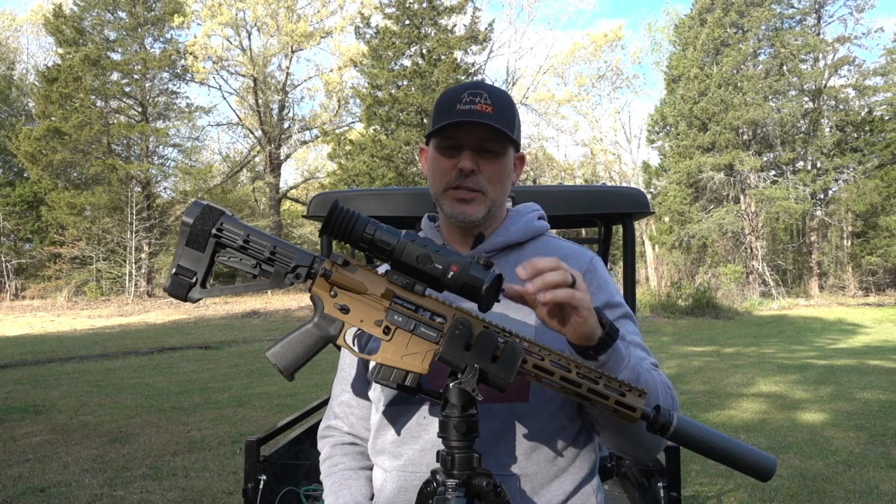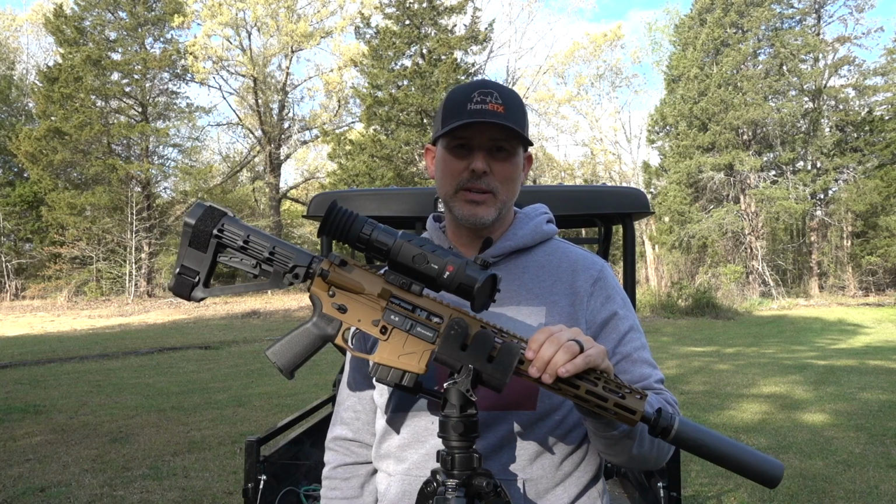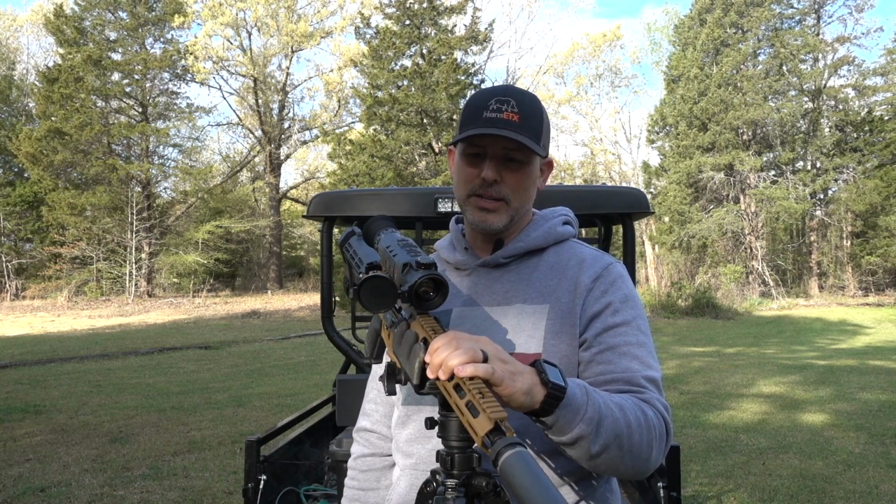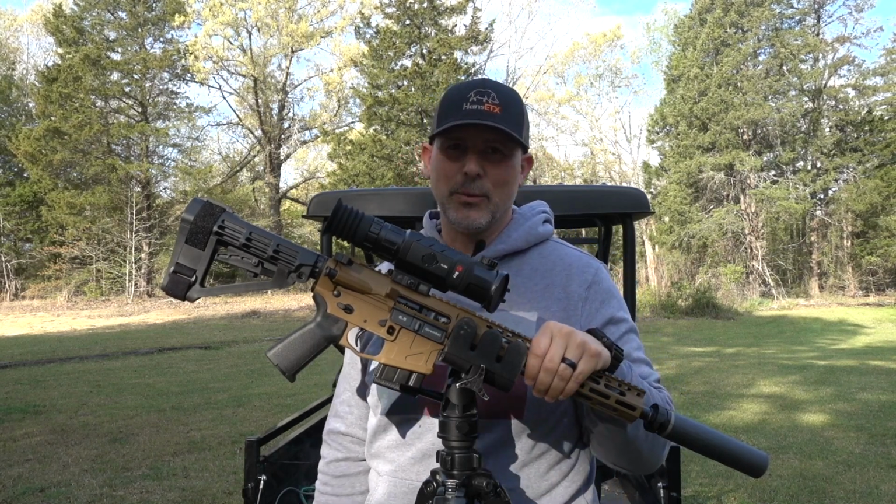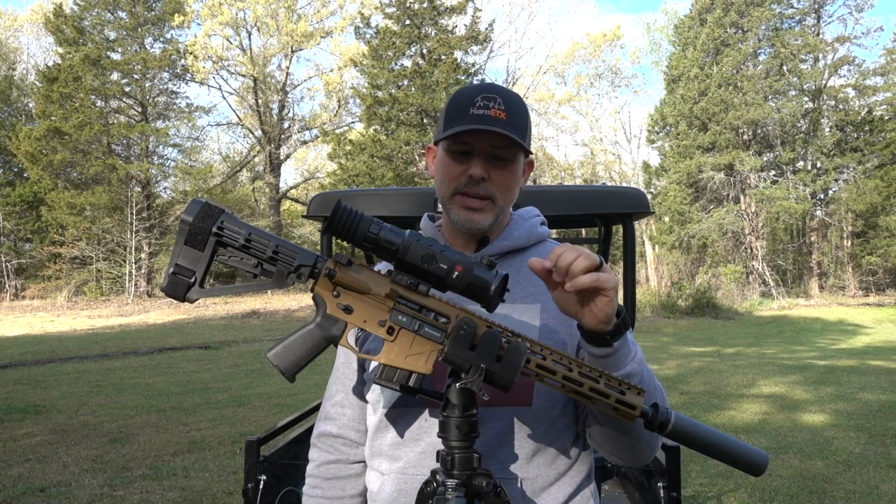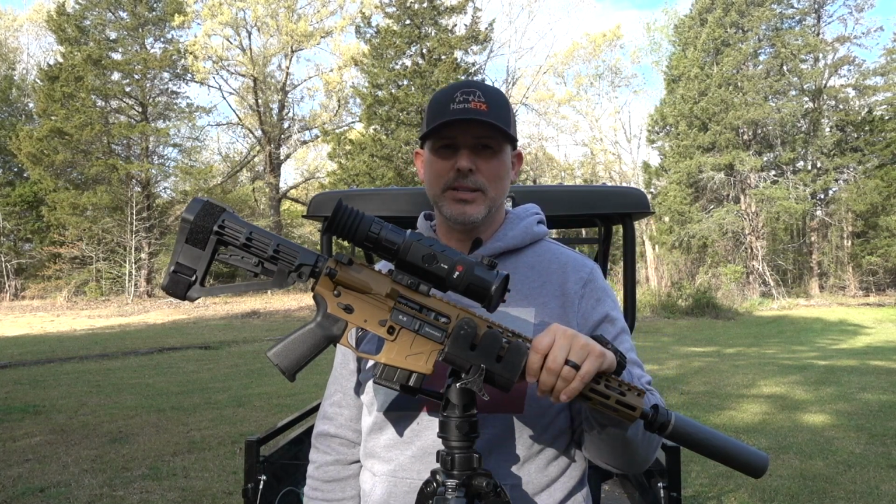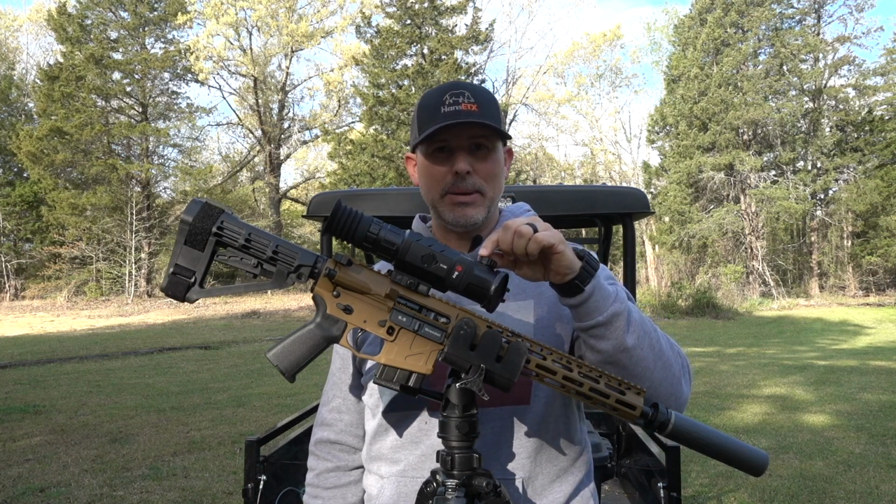Now, the differences between the RH50 and the RH35, let's talk about that a little bit. So the RH50, the big brother to this one, it's got a 50 millimeter objective lens. As you can see, this is a 35 millimeter objective lens on this. What does that mean? Not really a whole heck of a lot. Where it gets into the differences really is obviously the magnification. Like I said, the RH50 is a 3 to 12 power. The RH35 is a 2 to 8 power.